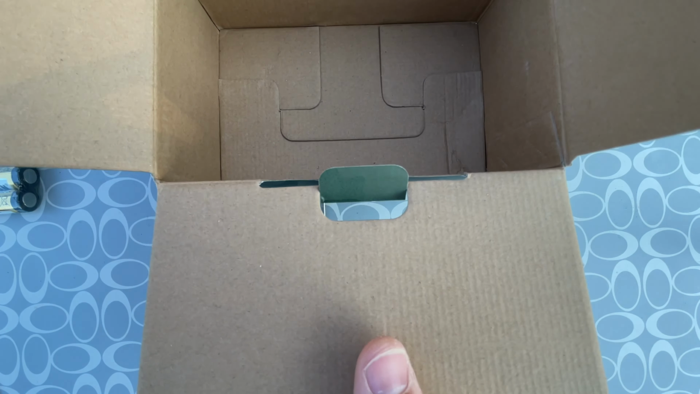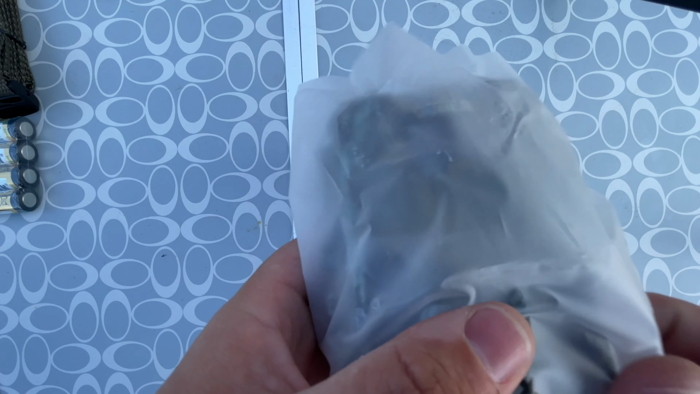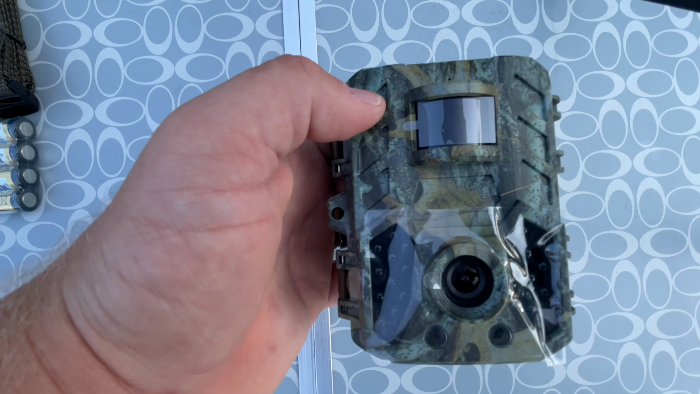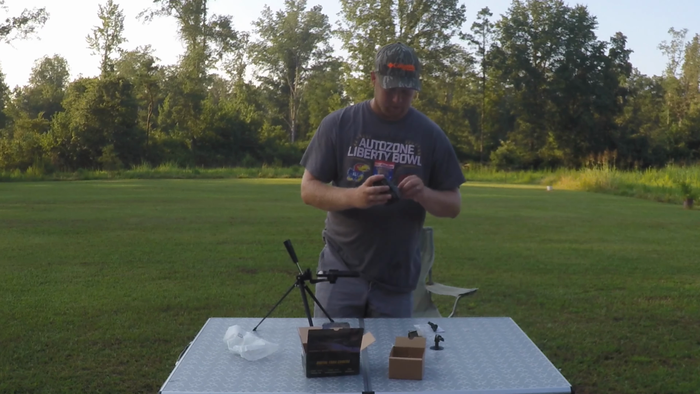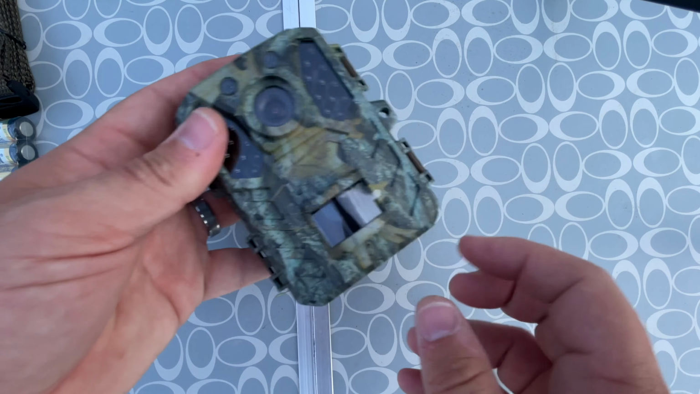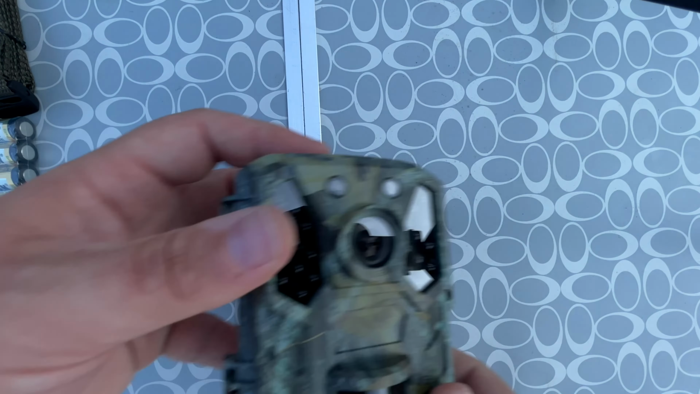I'm not seeing the SD card. Maybe it's actually already in the camera. Let's pull the camera out. There it is. I'm going to go ahead and pull the tape off the front here. That's the camera. There's some more protective film here. Get that off.